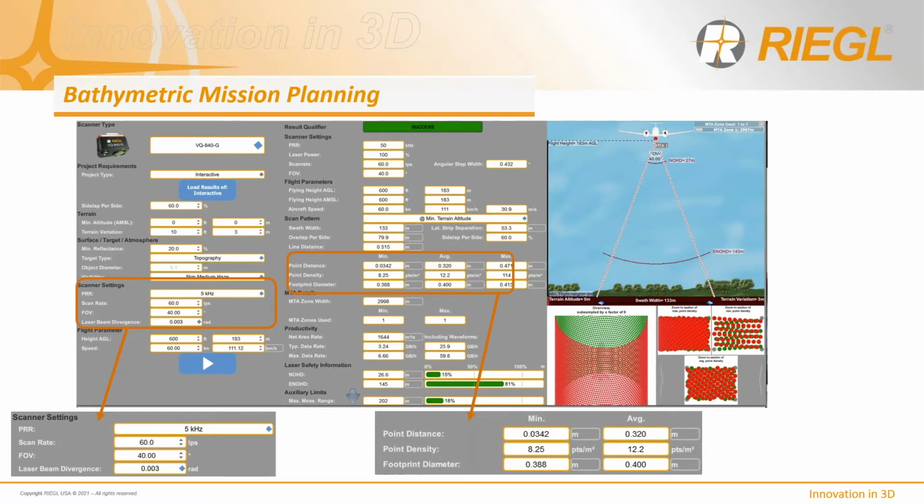So let's start with the scanner settings. So this is all user input data. You can put in the terrain and look at that. So there's lots of complexity here to get involved with for sure. But just simply spoken, you can see that we have 5 kilohertz there. So that's right, it's a 5 kilohertz scan setting.